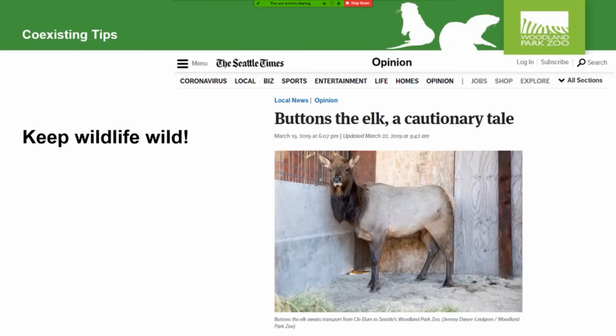For whatever reason, Buttons initially was very comfortable with people, and then people started feeding Buttons, and Buttons got very comfortable with people to the extent that it was not safe for people or for the elk. As much as the Department of Fish and Wildlife tried different situations, Buttons just wasn't successfully living in the wild as a wild elk.